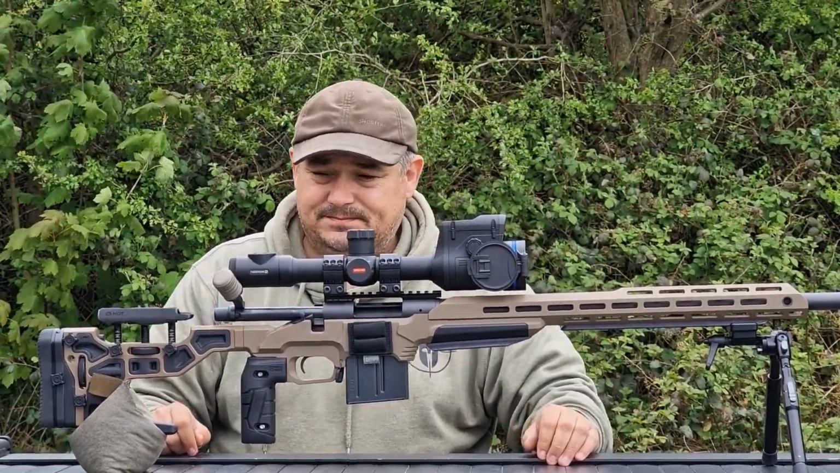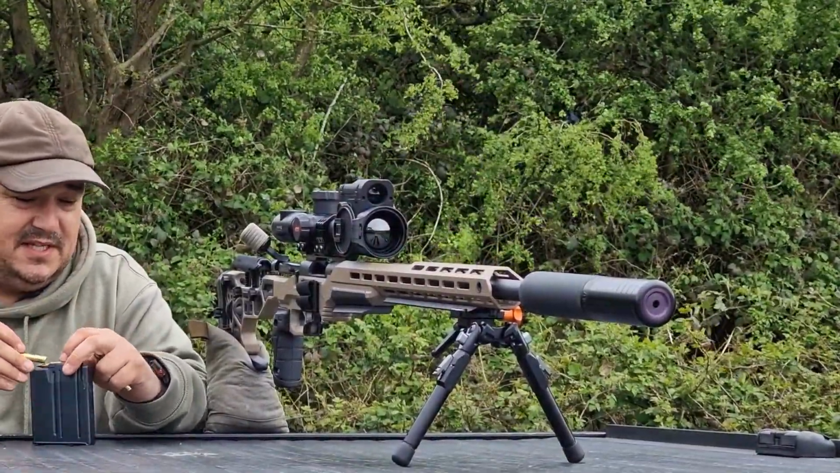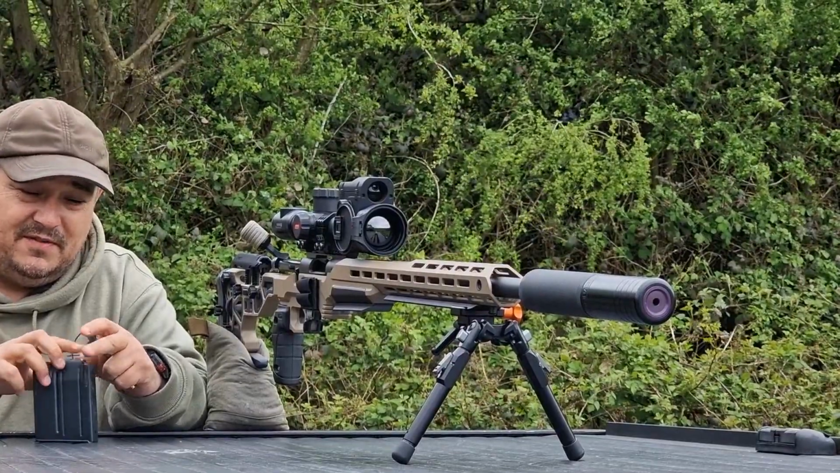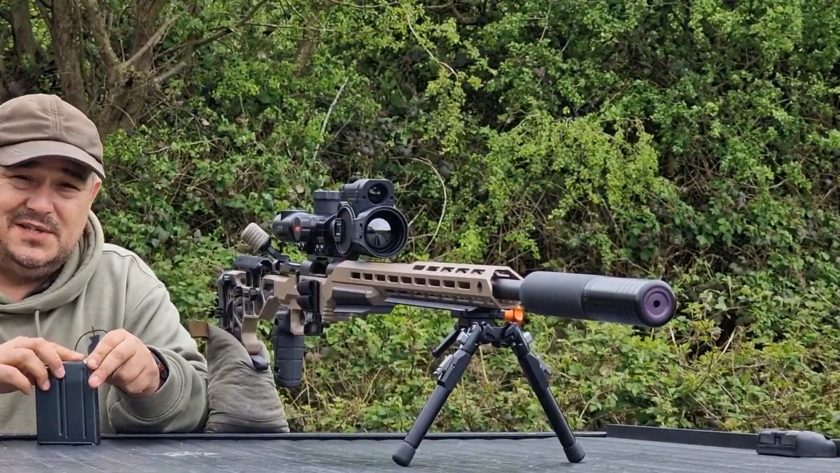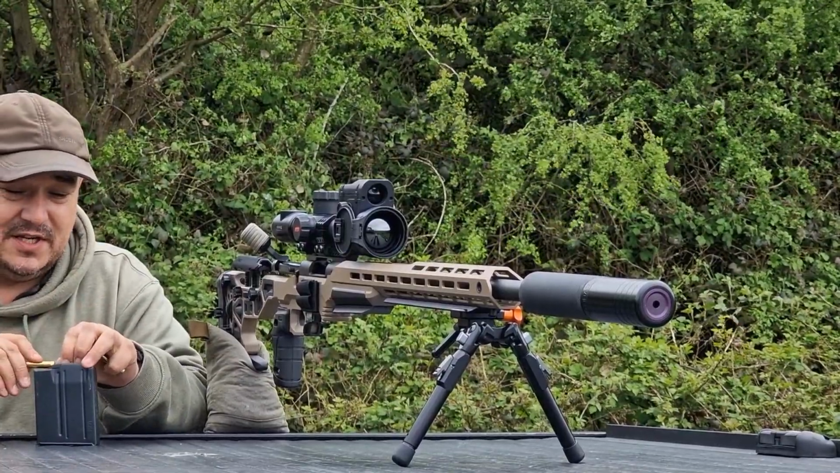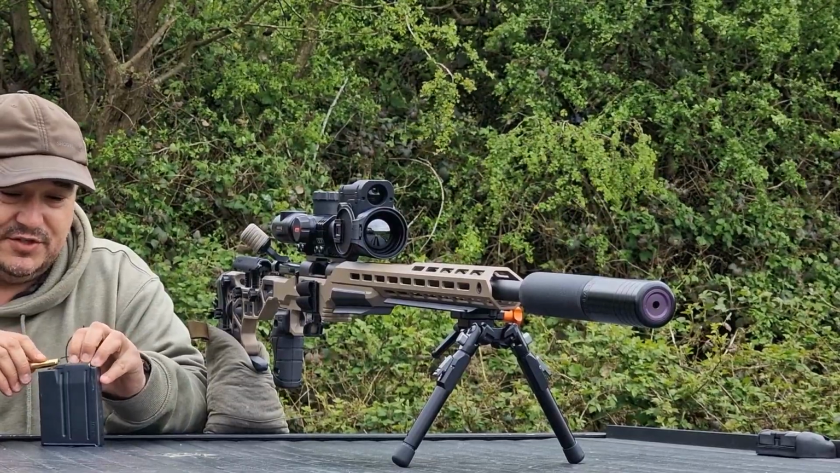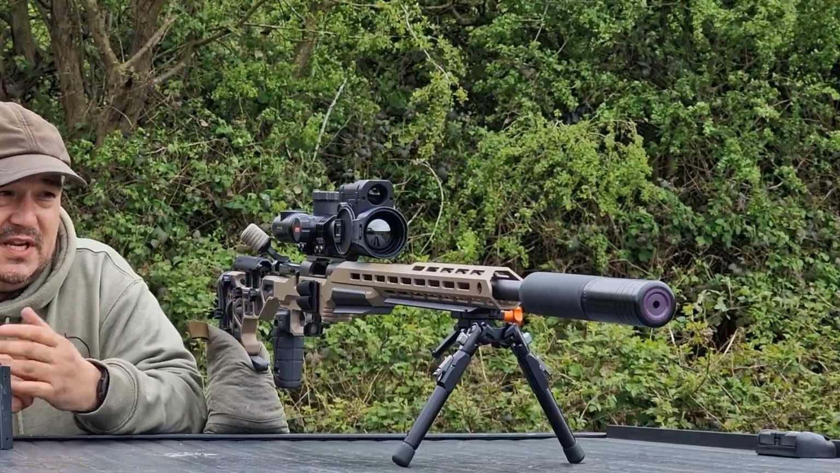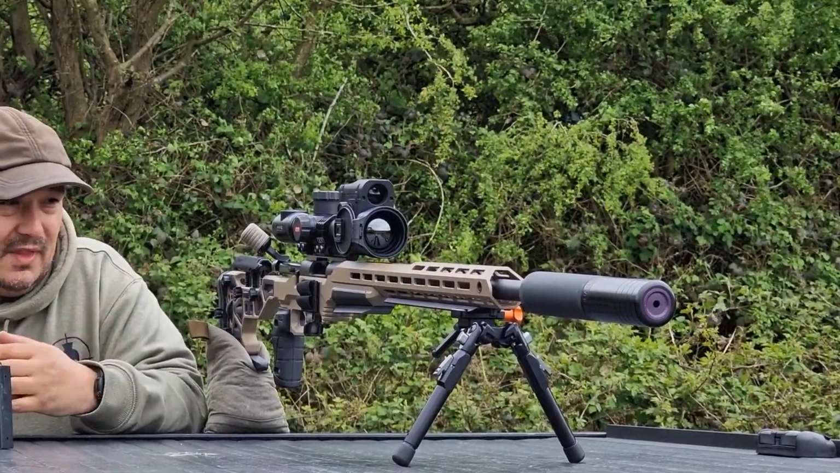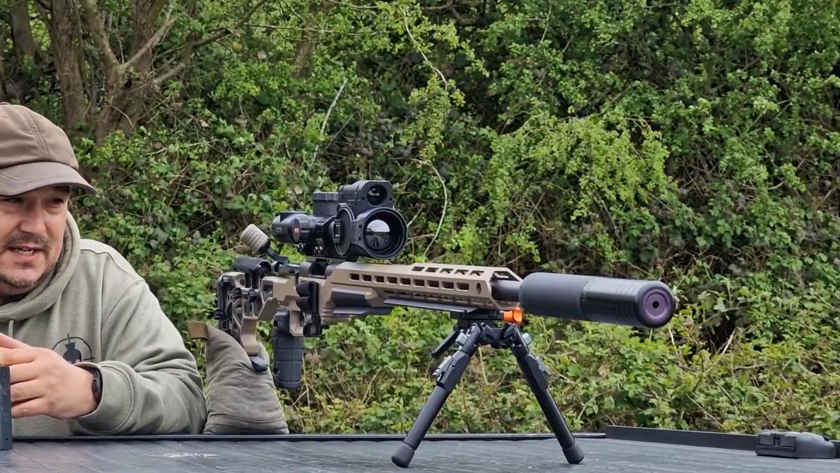Right then, so for most of us, when you're making an investment like this, I mean, this is over £4,500 as a scope. If you're using it for pest control, you need it to do its job every single time you turn it on. So I've had this unit now for 2 months. I've mounted it on my Remington 700 223 here. I've used tier 1 triple screw mounts, had no issues with them. And so far it's been absolutely faultless. I've shot a few foxes with it and it's done the job well.